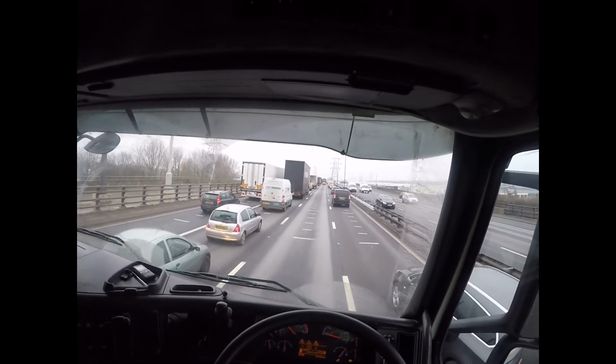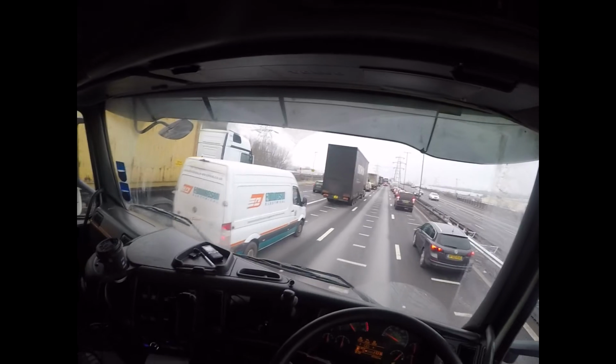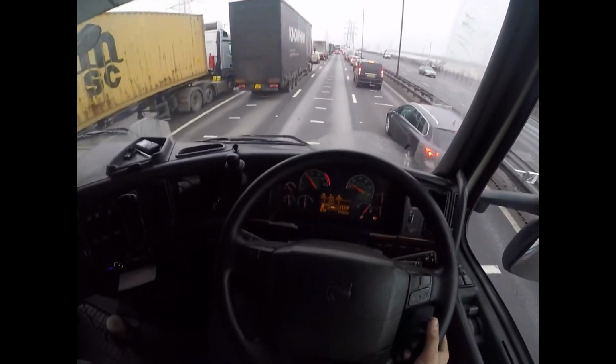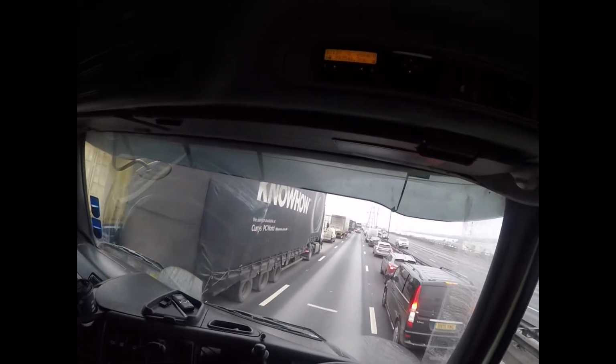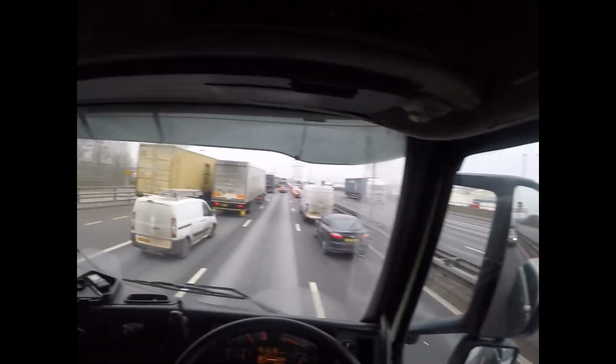M6 now, we're hitting the traffic just as you start to feel tired as well. I started at midnight, it's now midday. So I've driven most of the night. I've only got a couple more hours of bloody daylight left before it's going dark again.